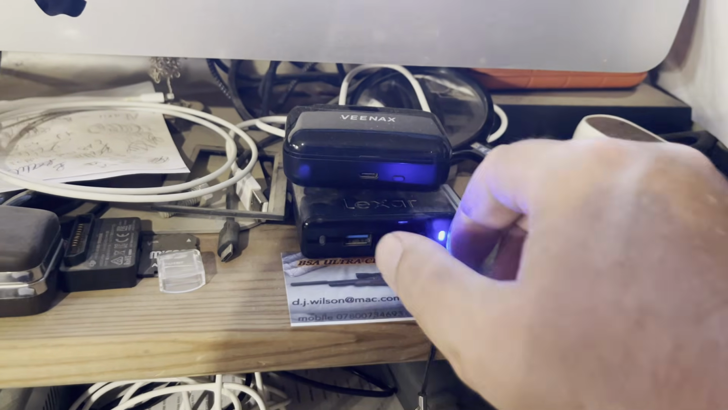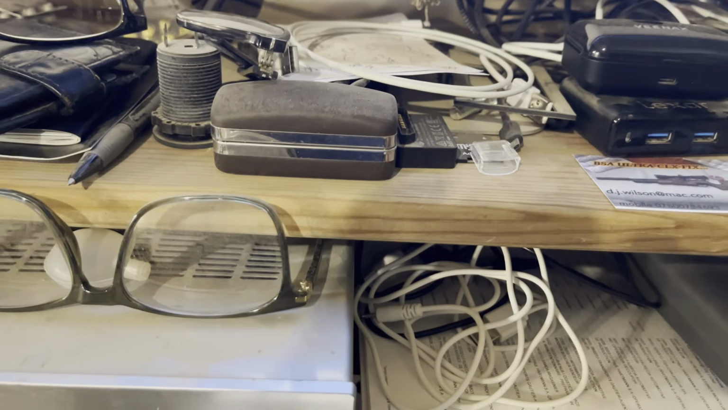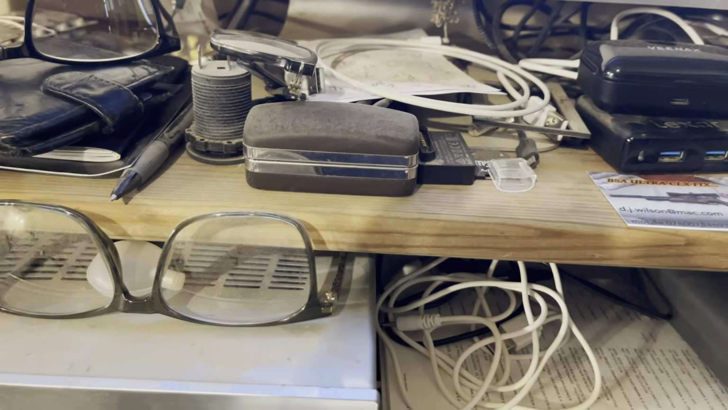So, safely remove the SD card from the computer. Don't forget to do that. If it's Windows you can do it, or Mac you just press the eject button.